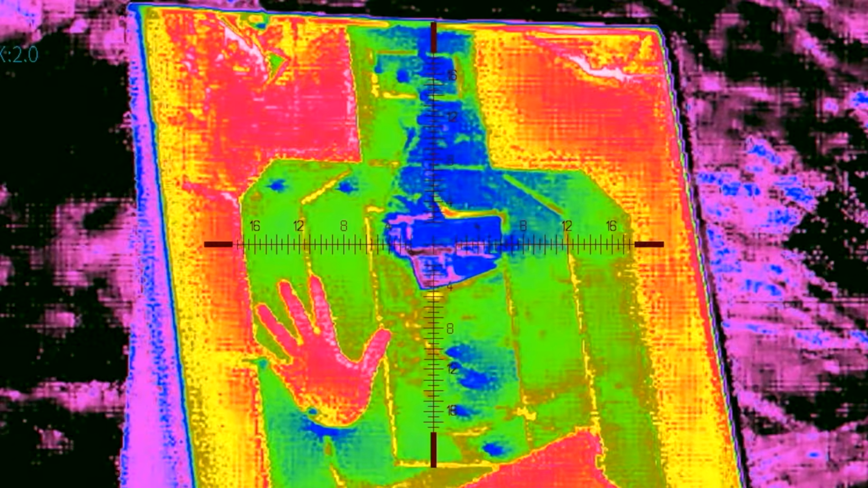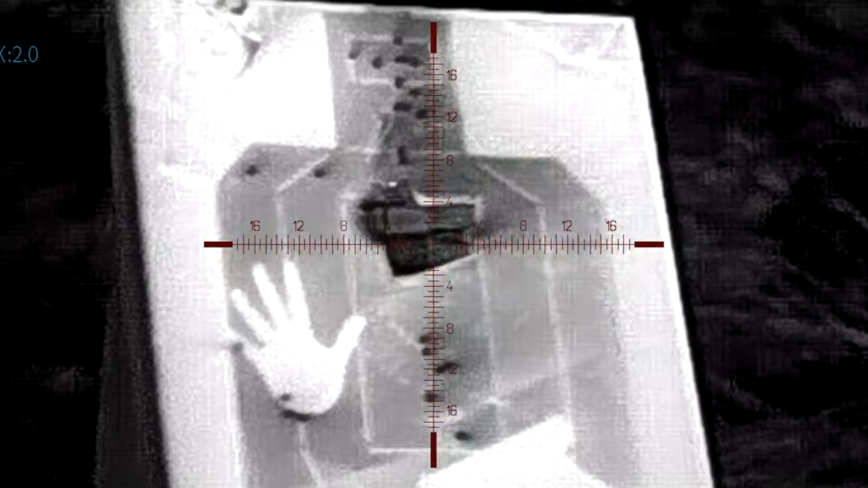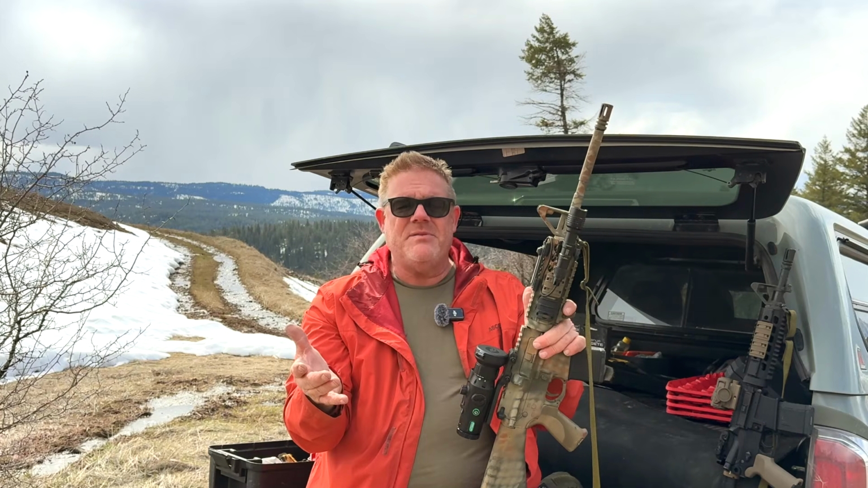I'd really like to see OneLeaf include on the MT1000 a full color version, even if it's a digital picture. I'd just like to be able to glass this hillside with what appears to be a traditional scope, even though it's a digital picture. And then I could switch over using my buttons to one of their thermal pictures. But the only options on this optic are what they call false colors, or one of the thermal modes.